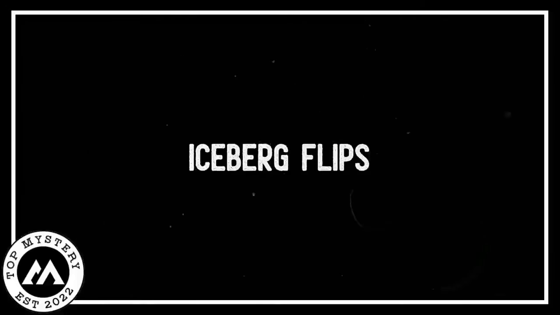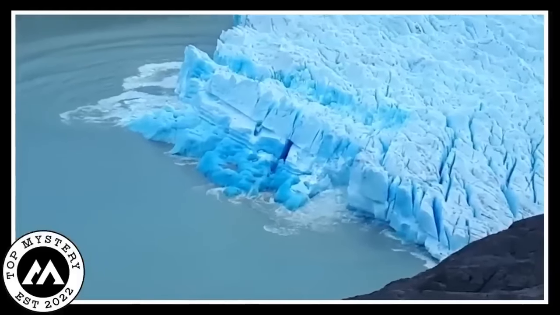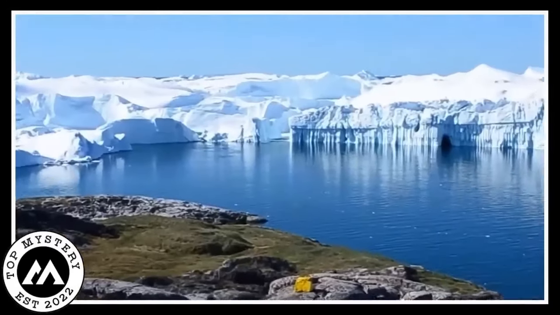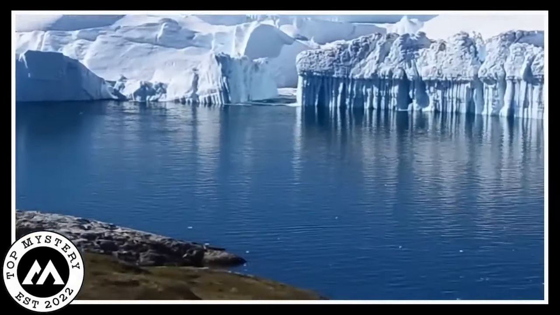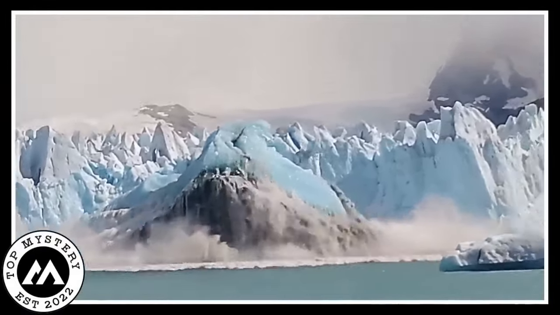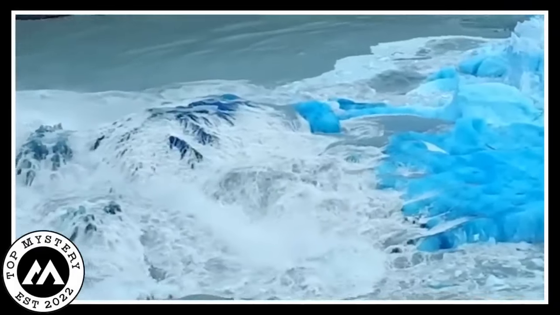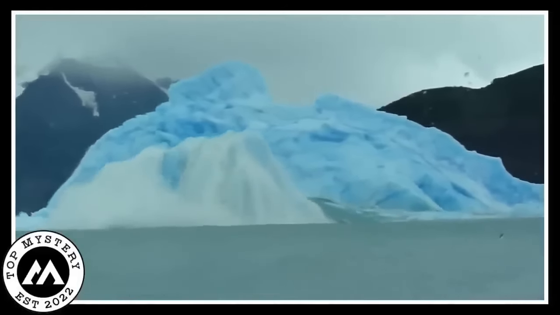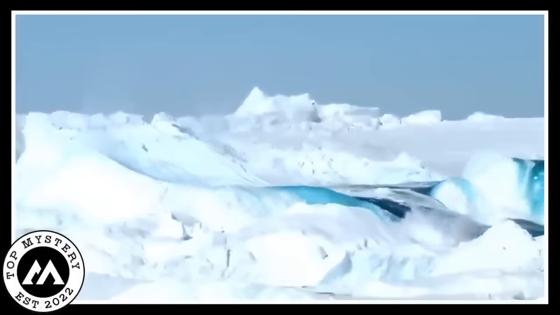Iceberg flips. A cool video from a trail camera. There's this blue iceberg doing its thing underwater. But here's the magic. As the ice above the water melts away, the iceberg does a flip like it's in a swimming pool. So what's the big deal? Well, when it flips, you see this super smooth, beautiful blue underside. It's like the iceberg has a surprise party going on. And the cool part is all hidden underneath.